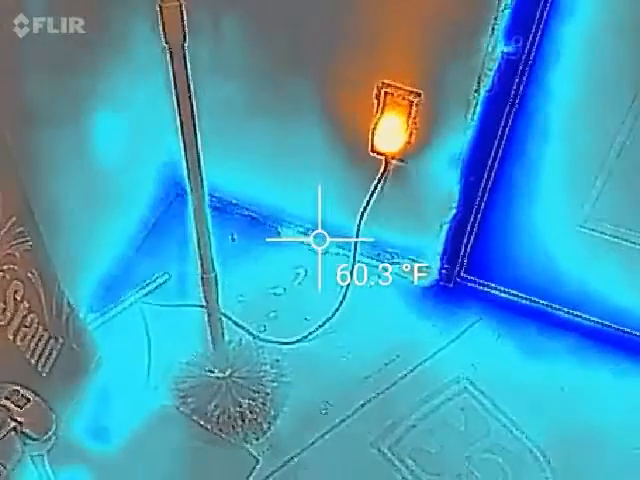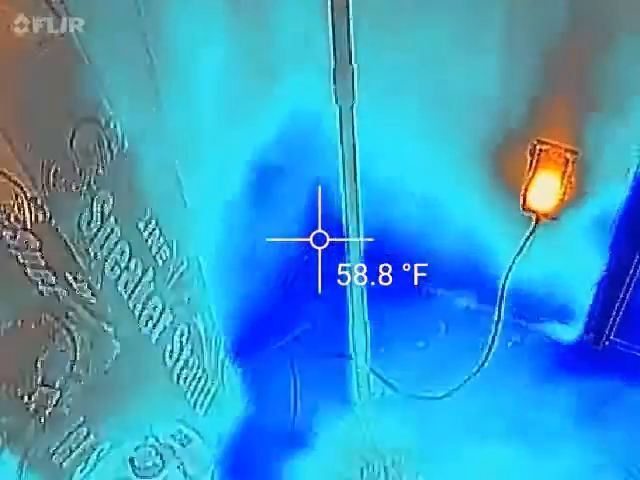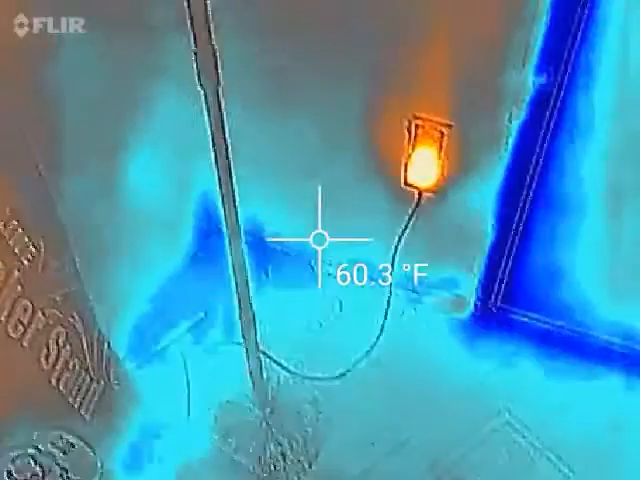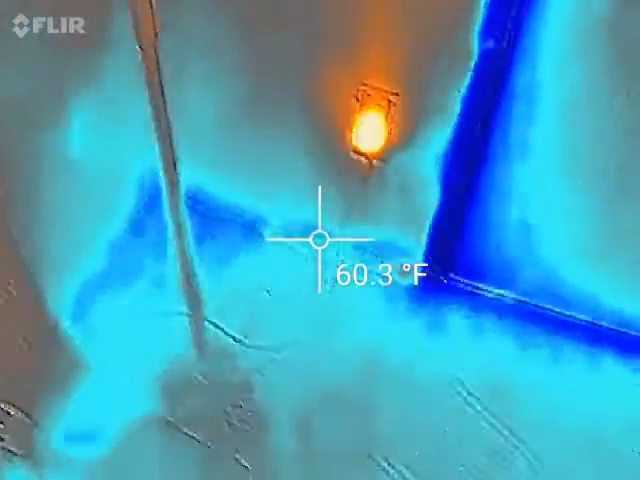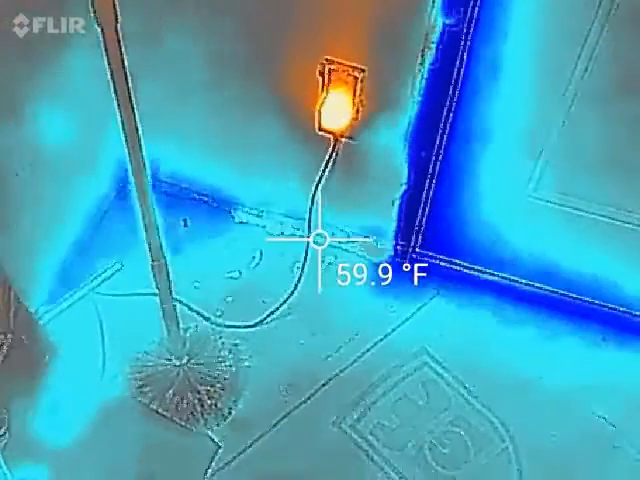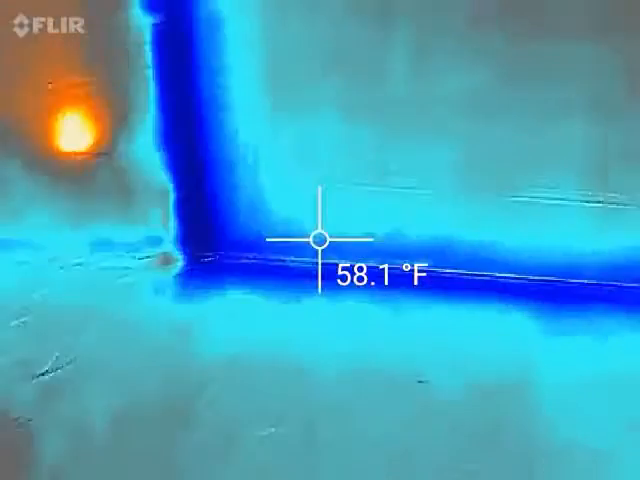I filled that gap in, but you can see that the rest of it's all blue. So the foam is, what, 2 hours old? You can tell that there's a difference in color, though. That was blue before, all along there.